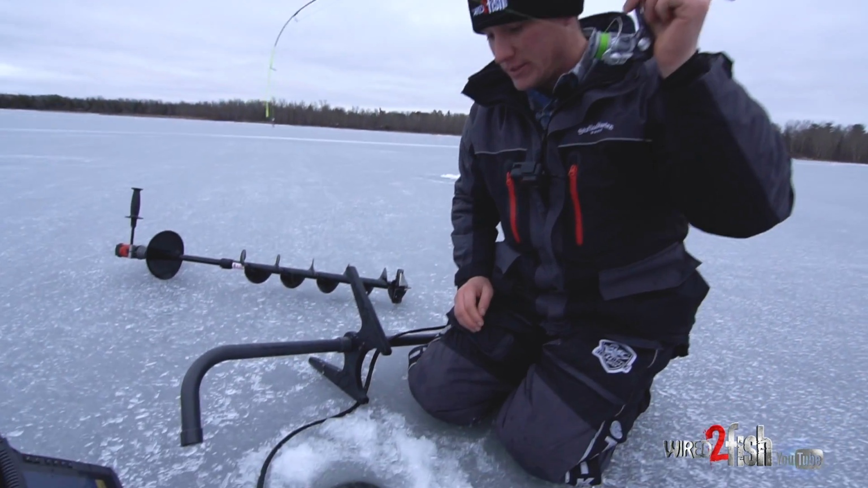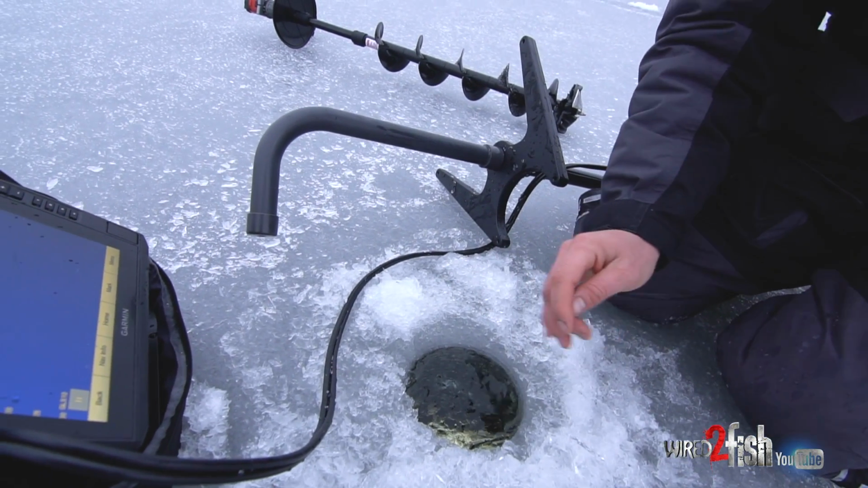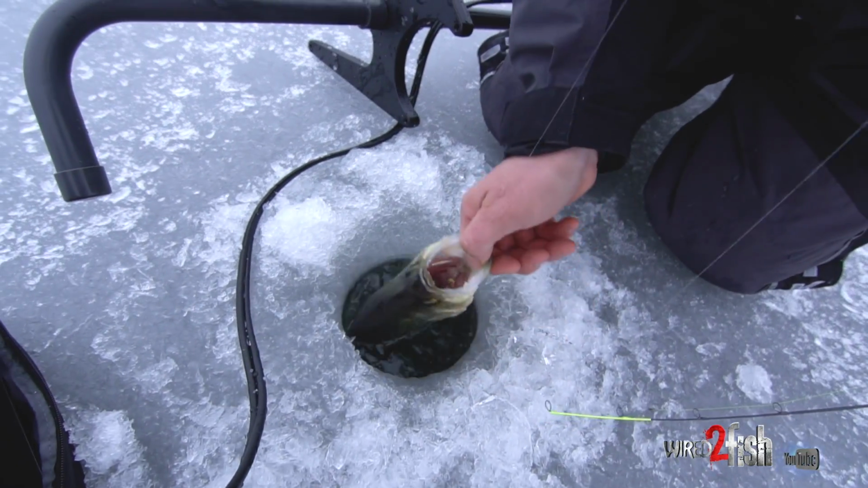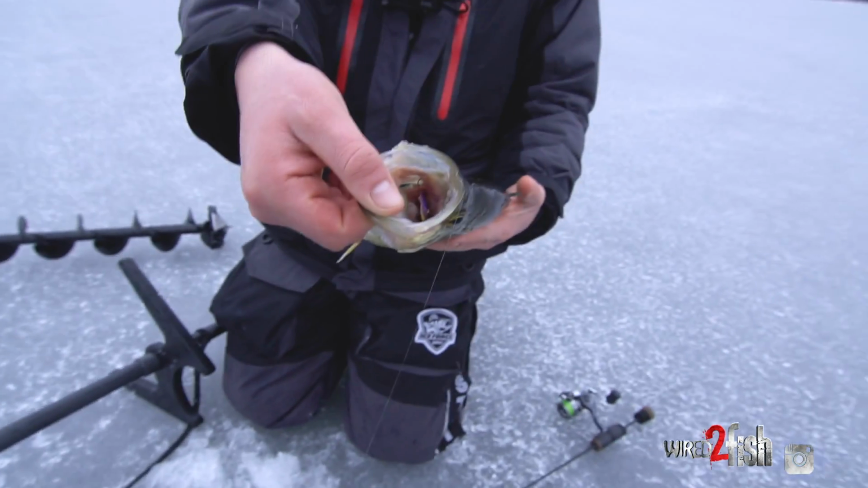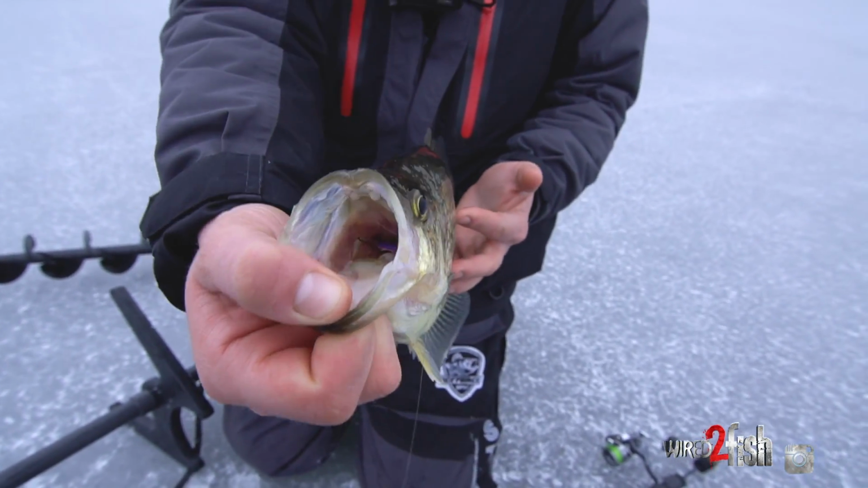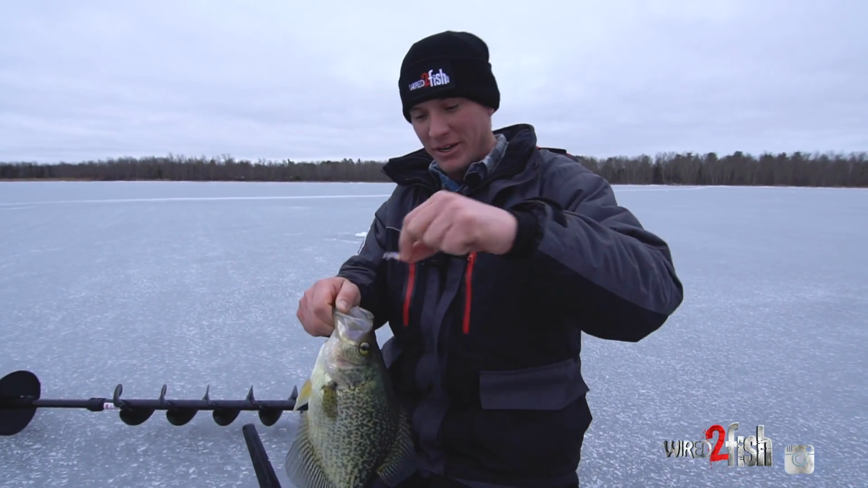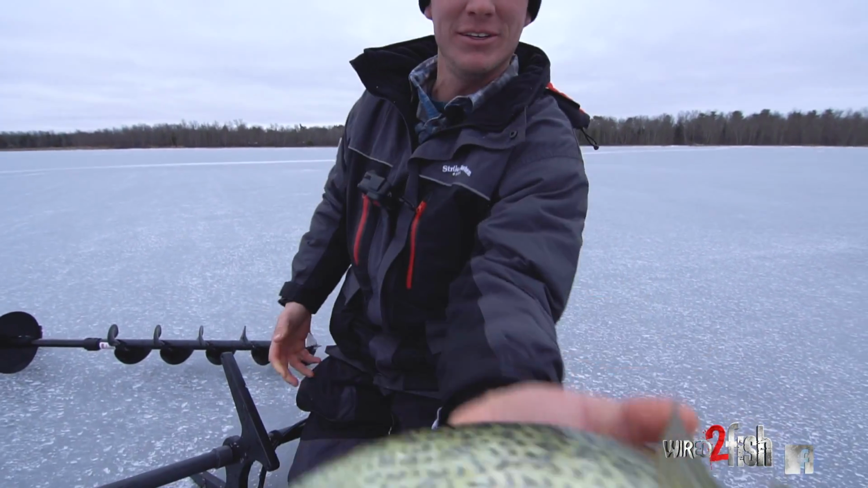This one feels pretty nice too. Oh, whoa. Mitch, what do we have here? This looks, is that a real, oh, I don't know. He's big, but the more impressive thing is he has that thing just buried, piped. That is down the hatch. I have both my index and my thumb down there to pull that out of a crappie's mouth. You know it's a good sized crappie when you can do that.